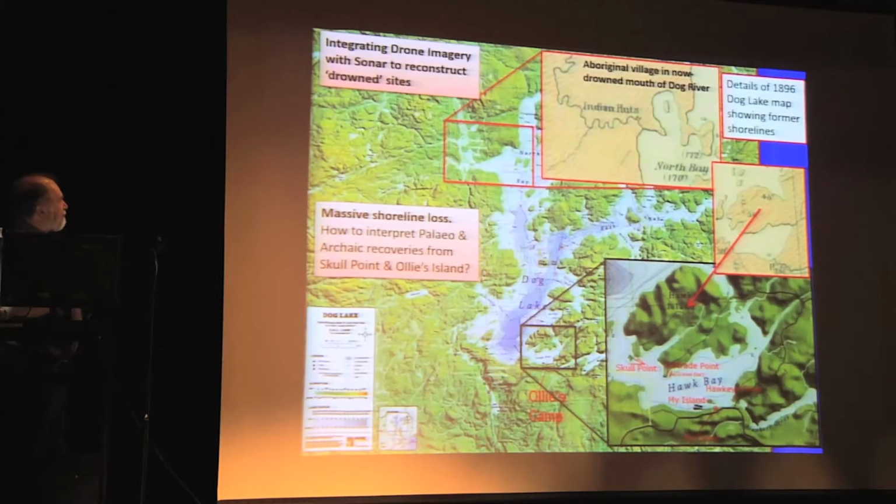Here's our best guess of what the world looked like on Dog Lake before the flood in the early 20th century. This village reported there is probably right there. This washed out site called Skull Point is located right there. Dramatic transformations of these lake shores.